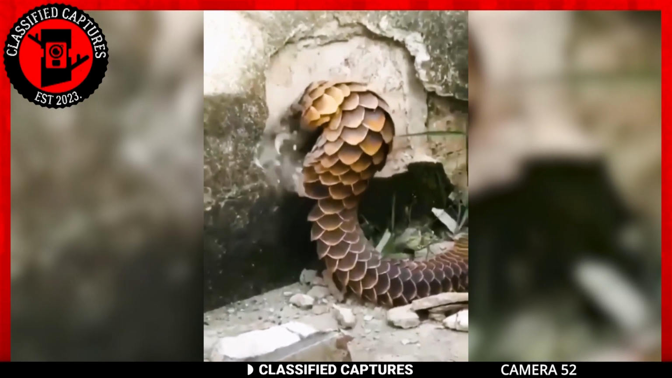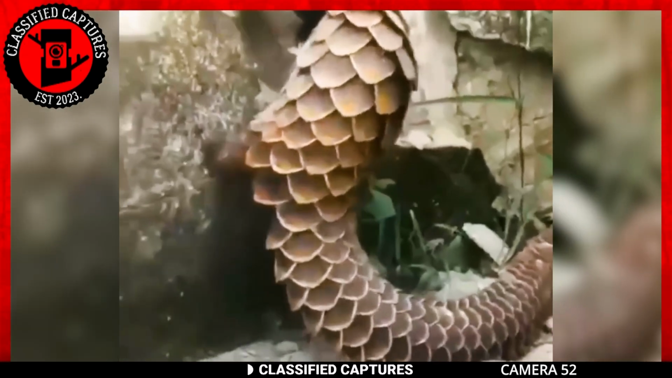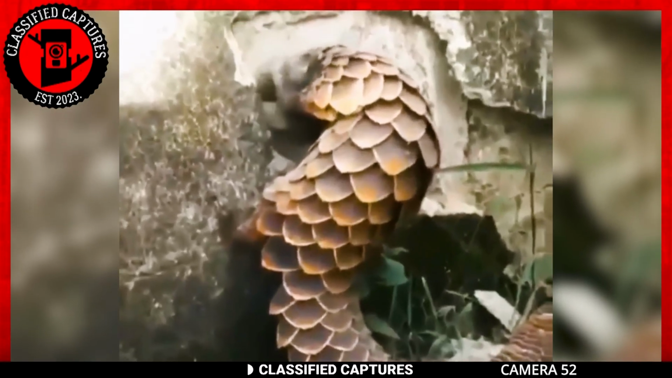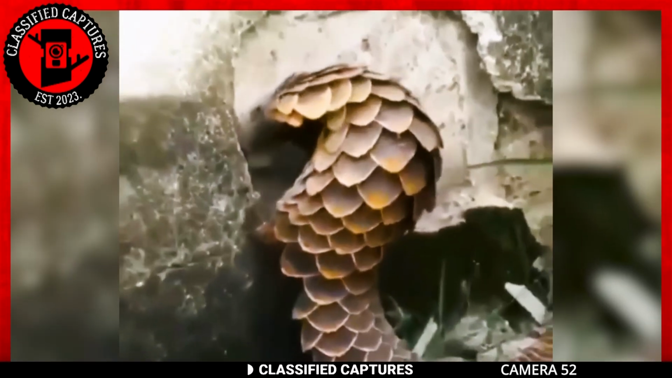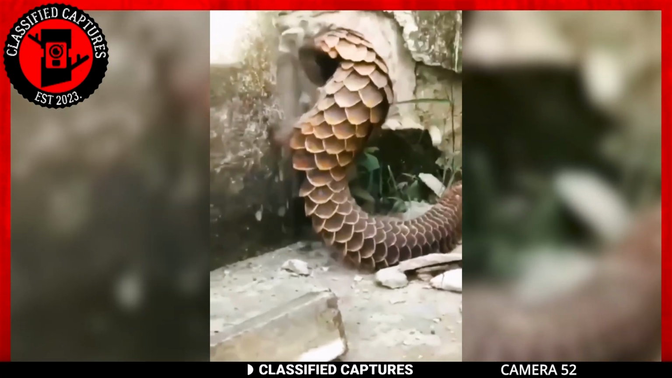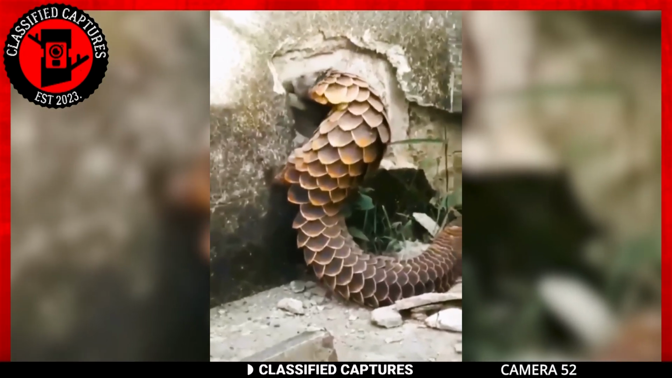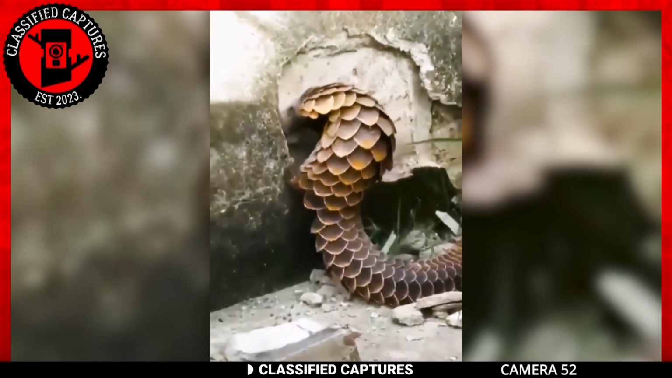Pangolins sport distinctive overlapping tough scales. Their unique dietary preference revolves around consuming ants and termites. Curious about how they manage this feat, it's all thanks to their remarkably elongated sticky tongues. And that's not all. Whenever they sense a threat, they're able to roll up into a protective ball. Sadly, despite their scales serving as their primary defense, pangolins are considered endangered species in Asia and Africa.